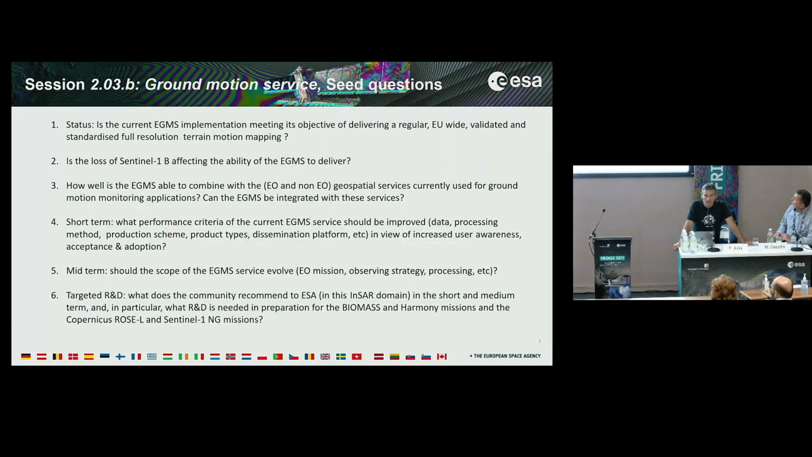So is the EGMS well integratable with the other measurements, like combining SBAS or PSI chain together with a basic EGMS product? So is there any comment about this compatibility? Ricardo?